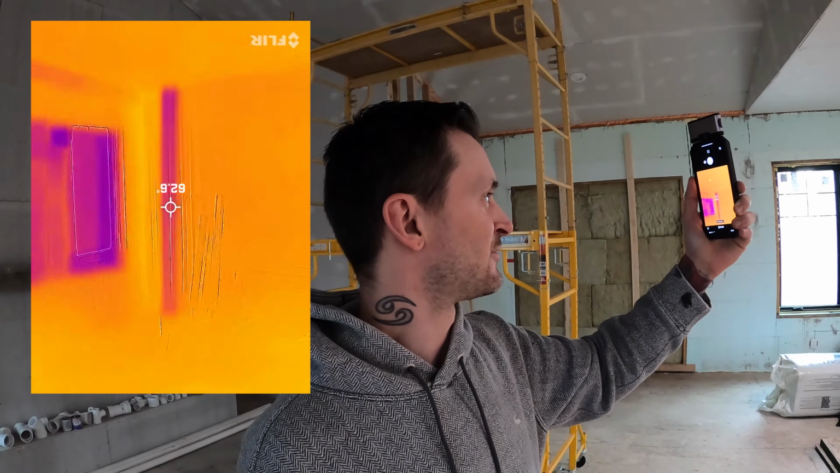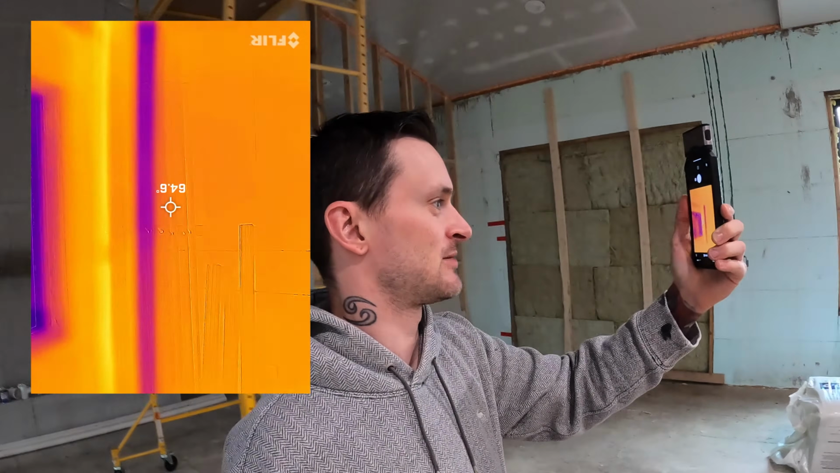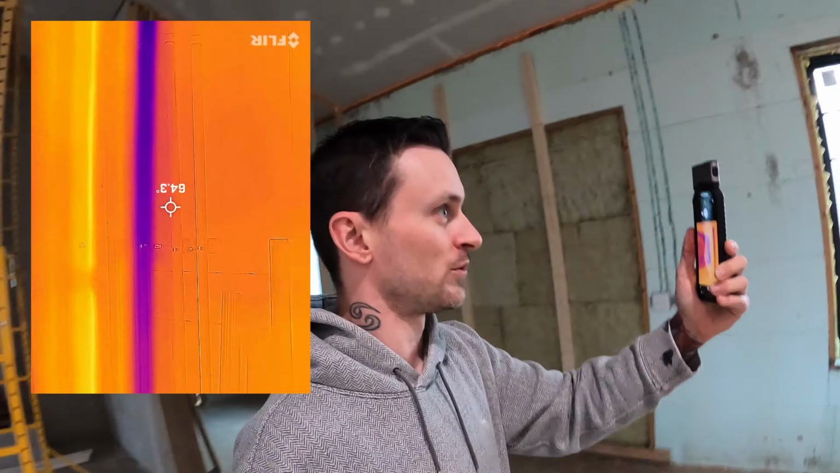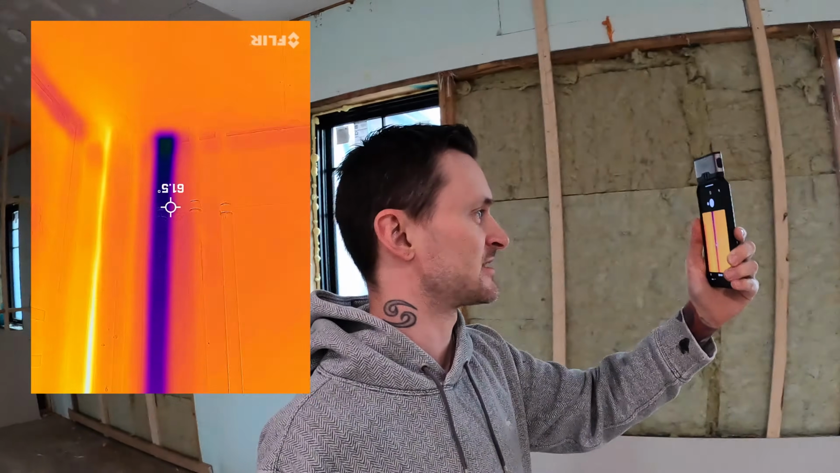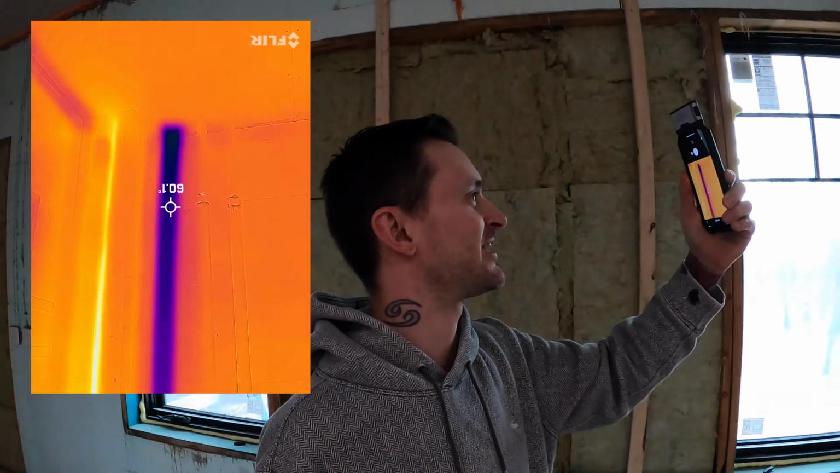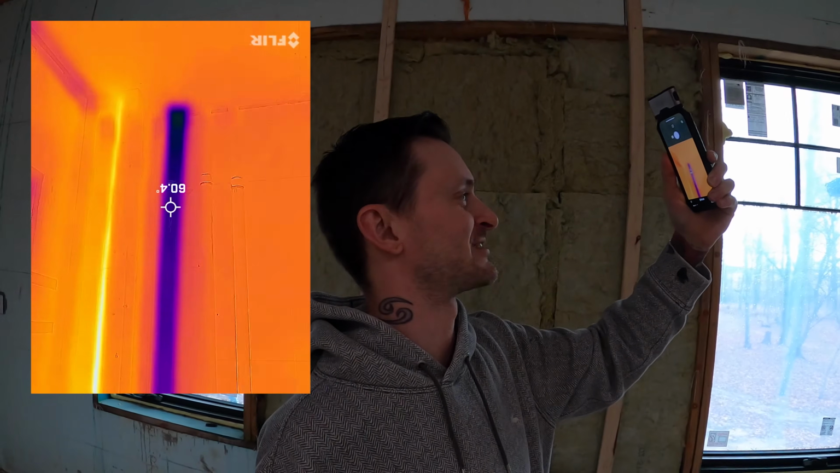ooh, what do you guys see over there? That's interesting. Our chase over here looks to be a little bit colder. Why is that? The entire chase is cold. Oh no, it's not. It's not the chase. Ah, okay, we're good. That scared me there for a second.